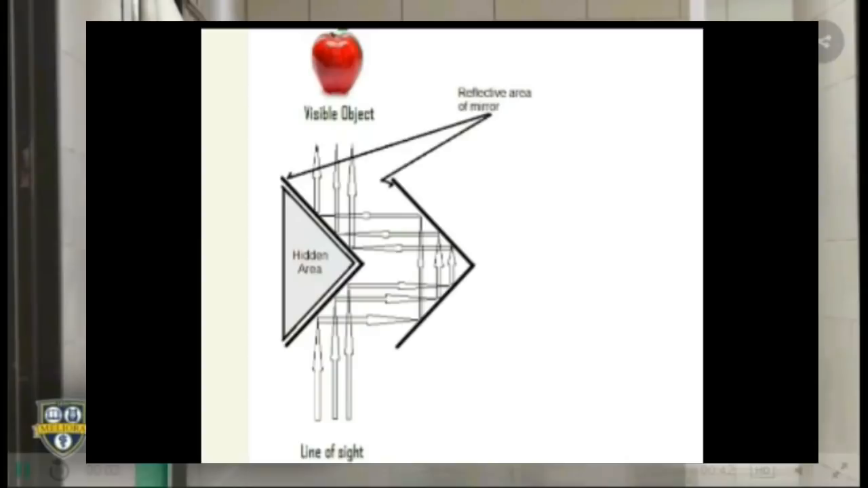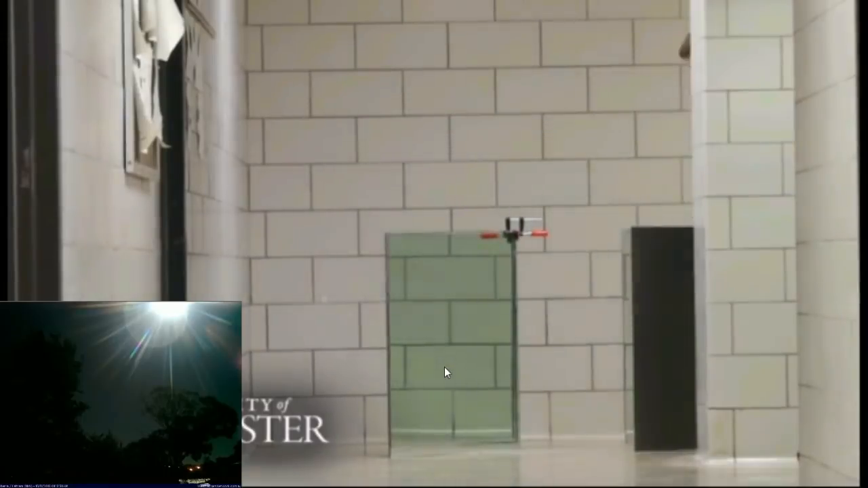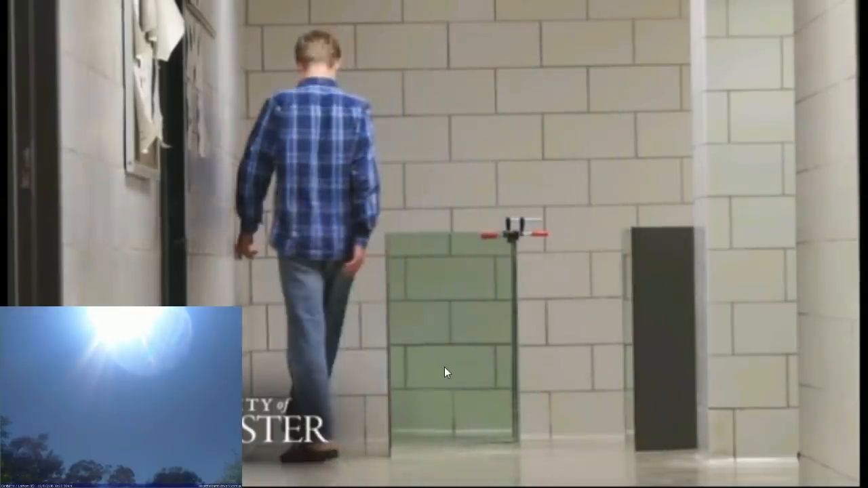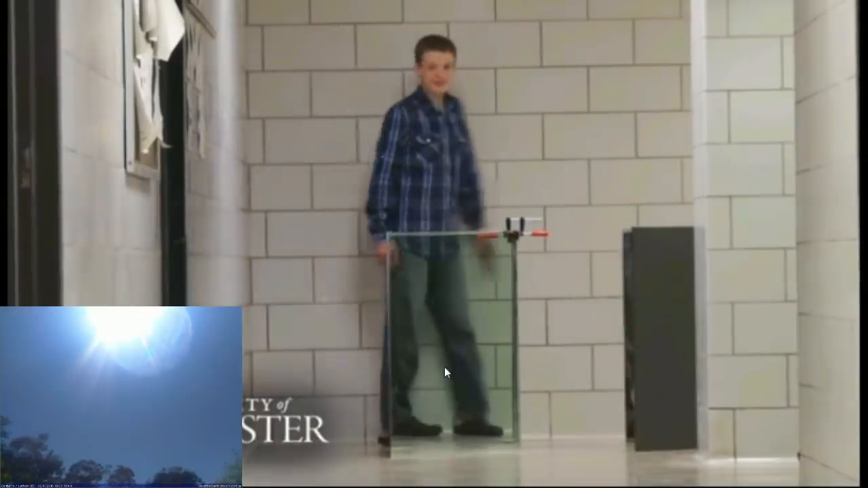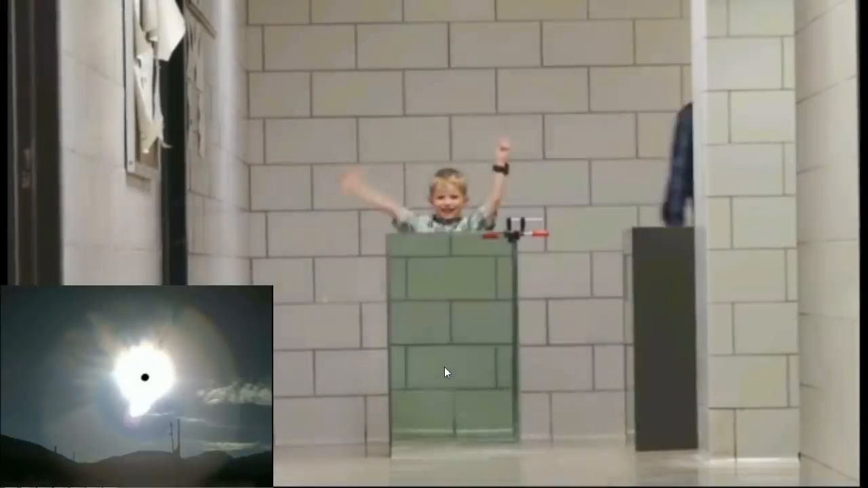So basically, when you're looking at the moon, that's all you would get to see. And the same for the sun. If there was an object in place, this now will demonstrate to you how they're hiding it, I believe. By the use of mirrors and lenses. And I've shown the lens system that's in place, and I've shown the mirror system that's in place.